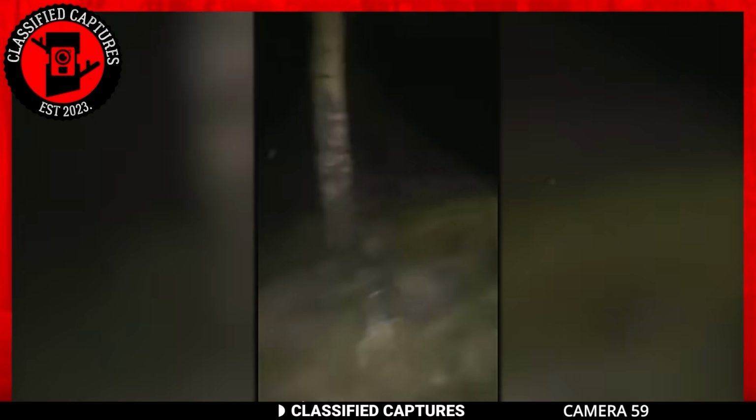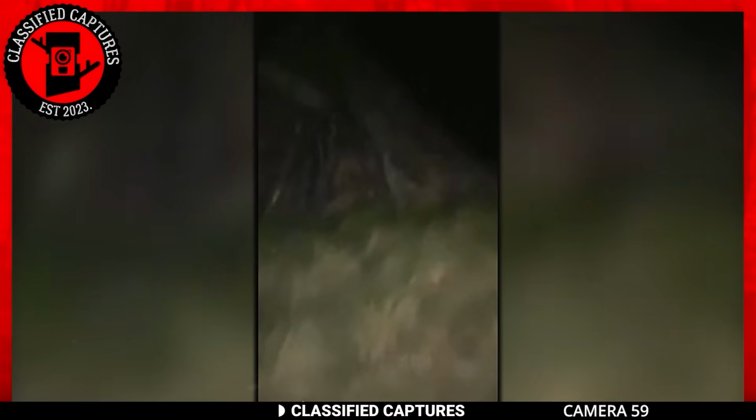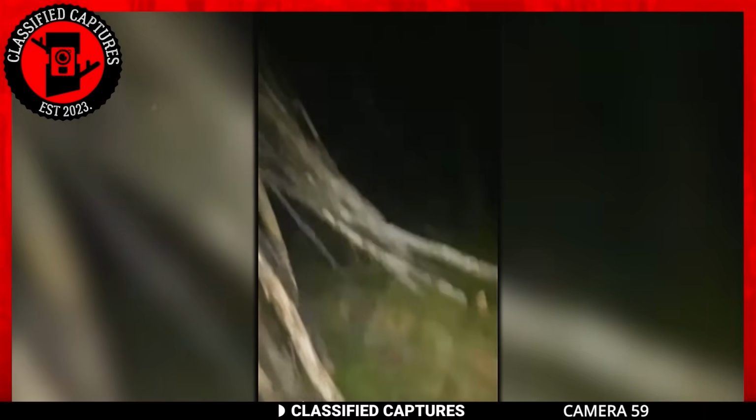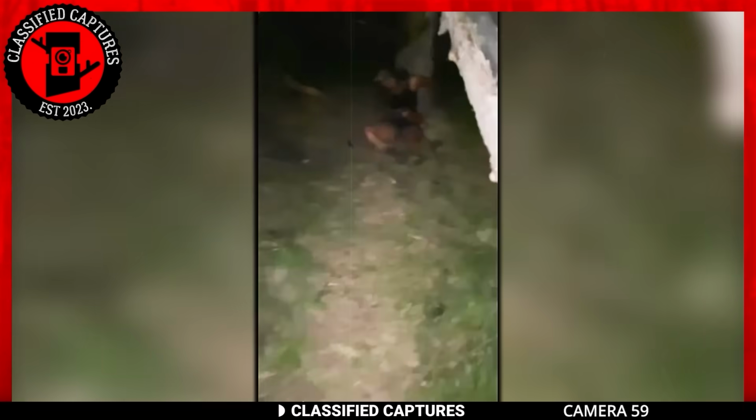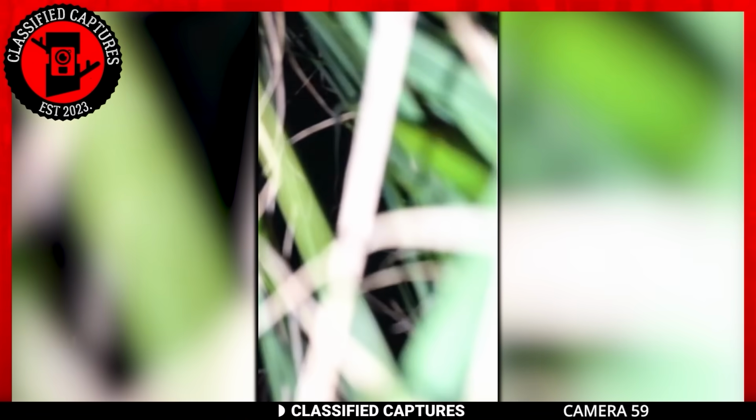In the heart of the woods, they stumbled upon a peculiar structure resembling a hut constructed from twigs and small tree branches. As they approached for a closer look, they noticed a presence within the structure. They moved closer, and in an instant, a creature burst out of the small hut, pursuing them. Let's take a closer look, but in slow-mo.